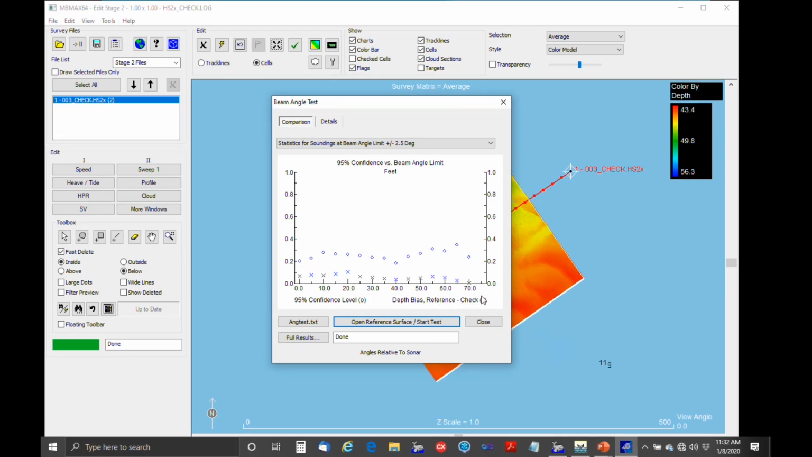This would just be kind of random errors, and it turns out that it is. And then this is the one that we're more interested in, the 95% confidence limit. So you can see it's under 3/10 all the way out to, say, 65 degrees, and under 4/10 across the entire swath. So that's the repeatability that you would expect.